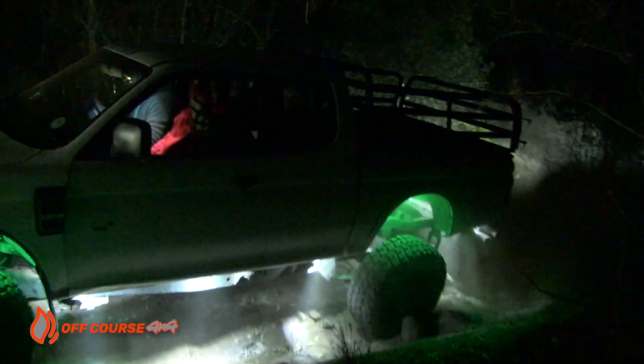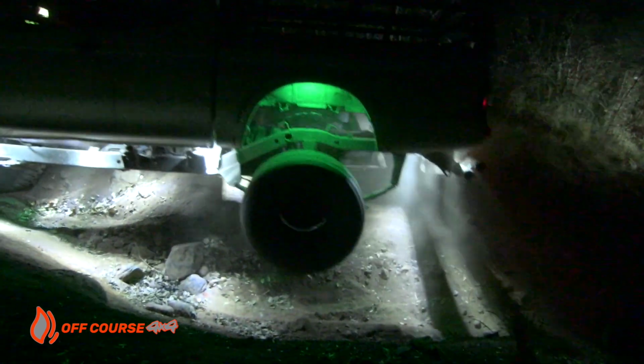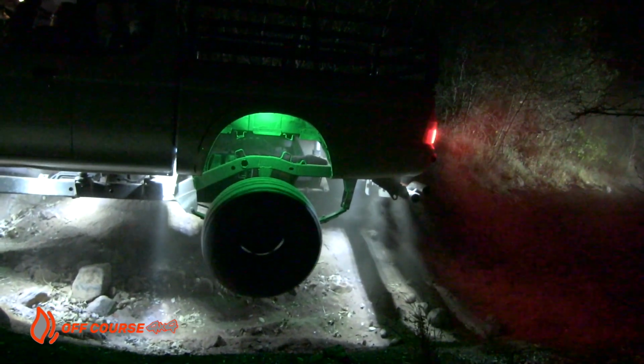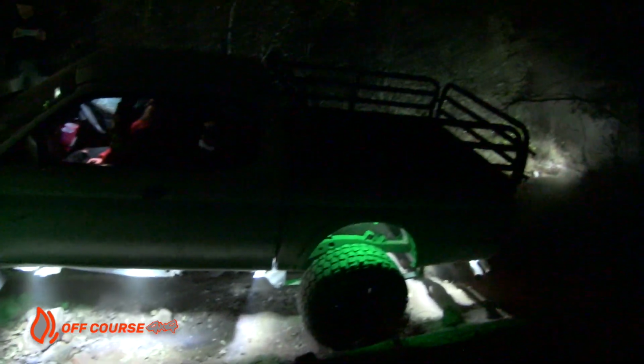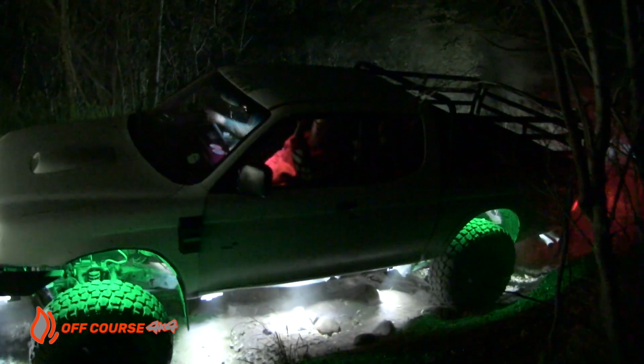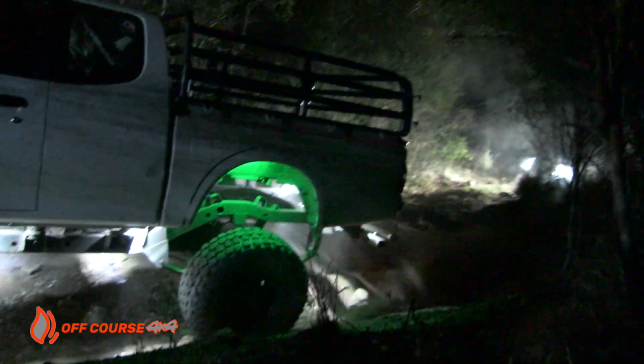Then I hear a familiar sound. Dion is back, attempting this hectic cross-axle with his 2x4. As the rear wheel lifts in the air, you can hear the sound of metal in a very unhappy rear diff. Sorry, cameraman. But Dion is determined. He is trying all different lines.